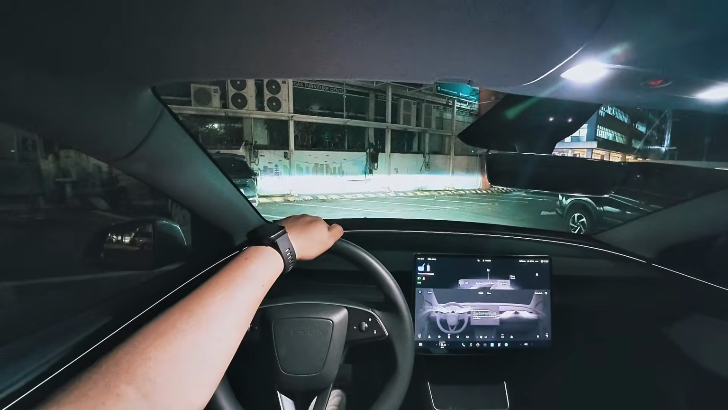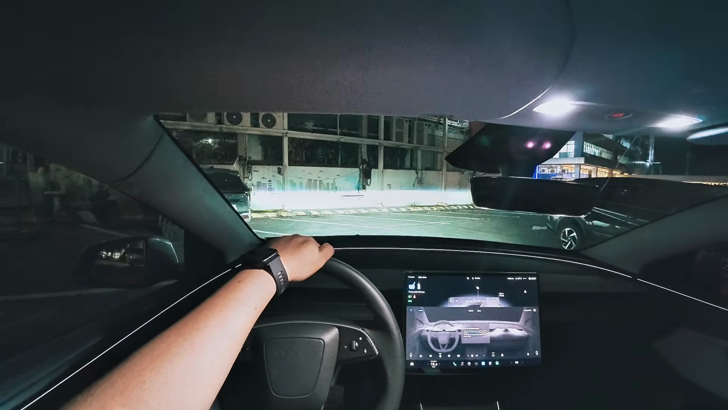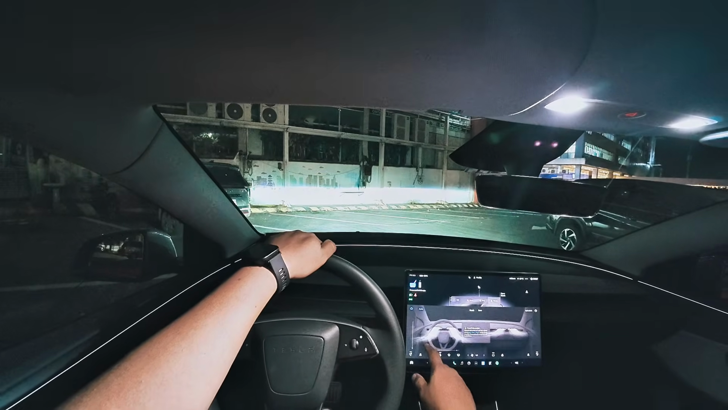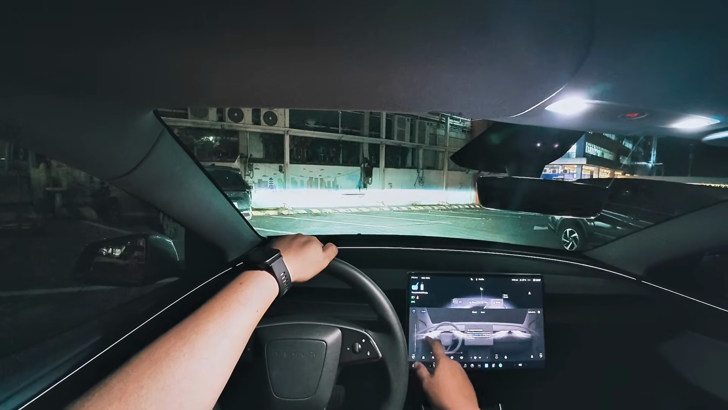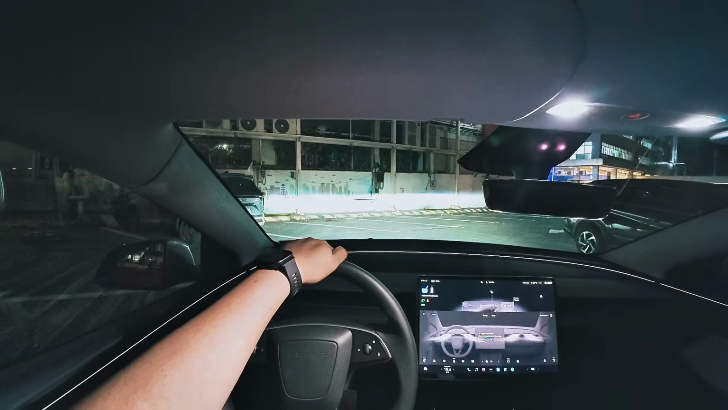There's also camp mode, which will remain on. We'll keep the climate control on until it goes to low power mode as well. Yeah, but what happens is that your car is not going to lock as soon as you exit the vehicle.